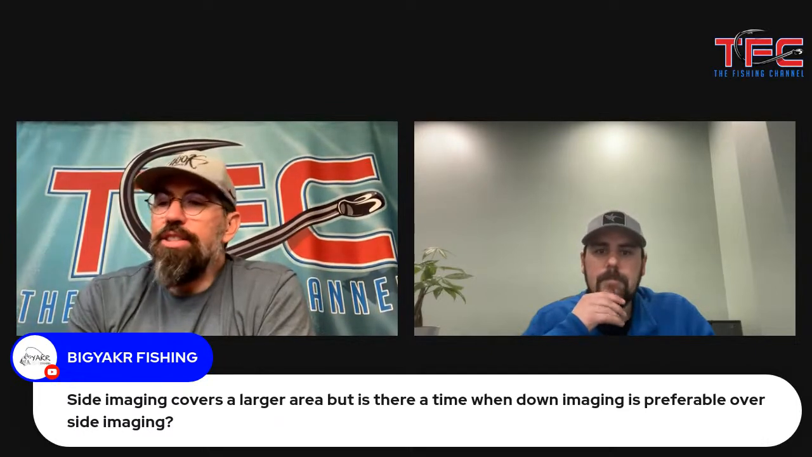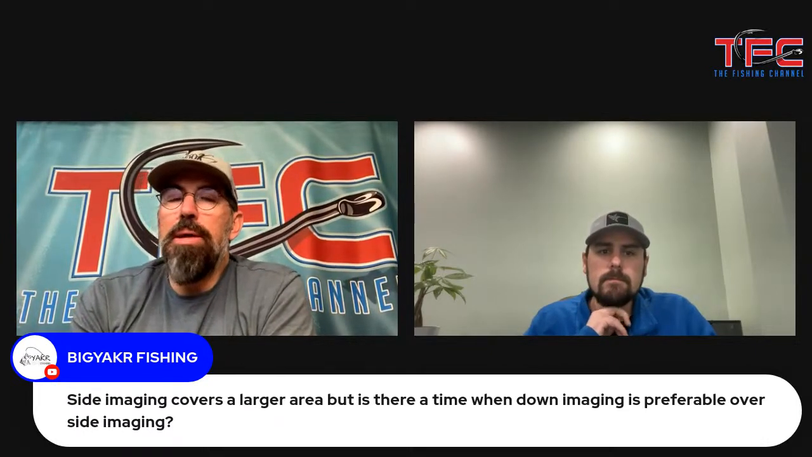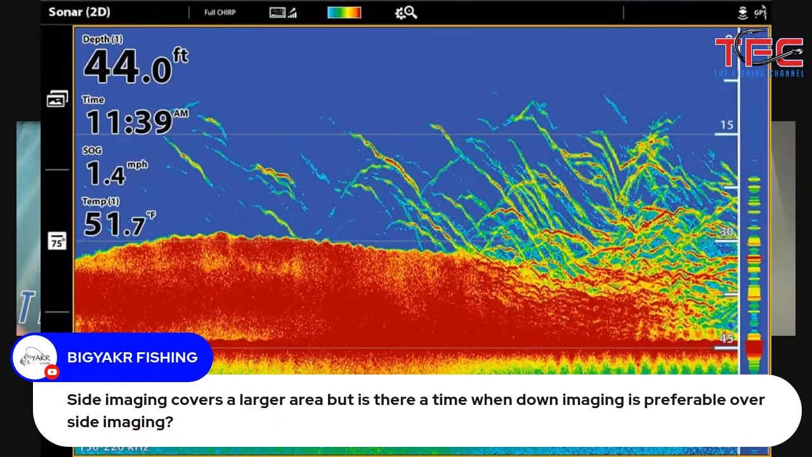One thing that I want to ask you that I think will help maybe some of the newer people to reading sonar is when you're looking at an image. So let's pull up one of the images now. Okay, there's a history. This is kind of like telling you a story of what's happened.